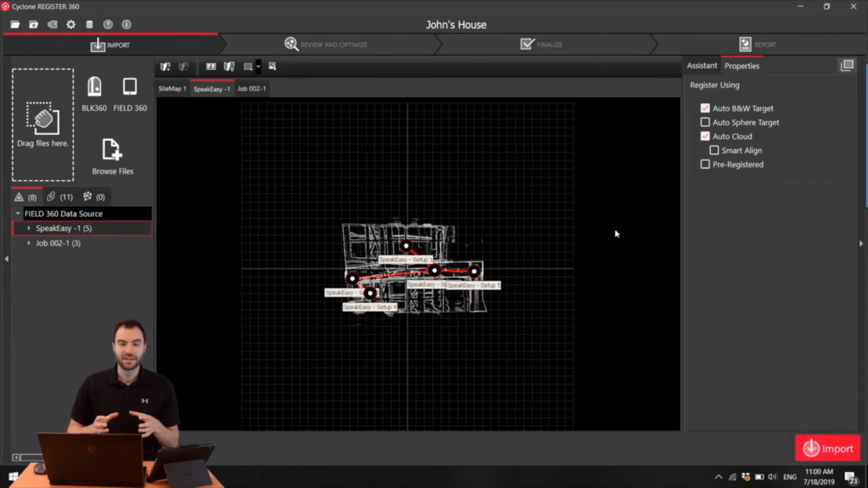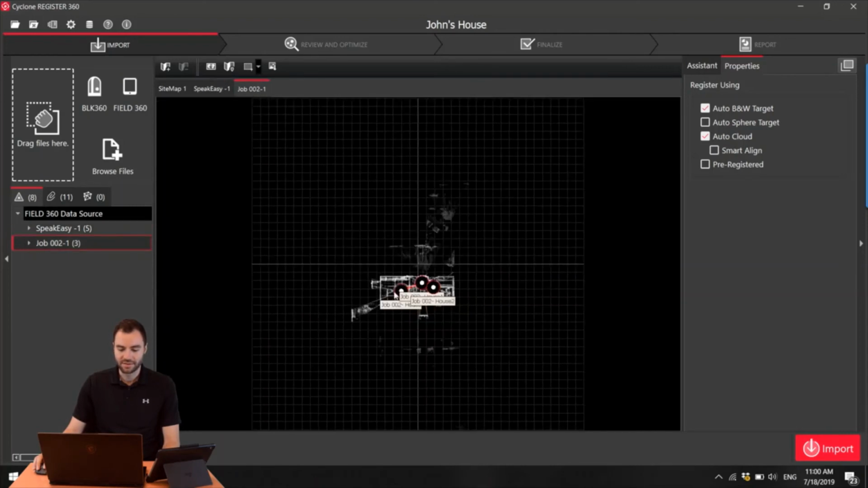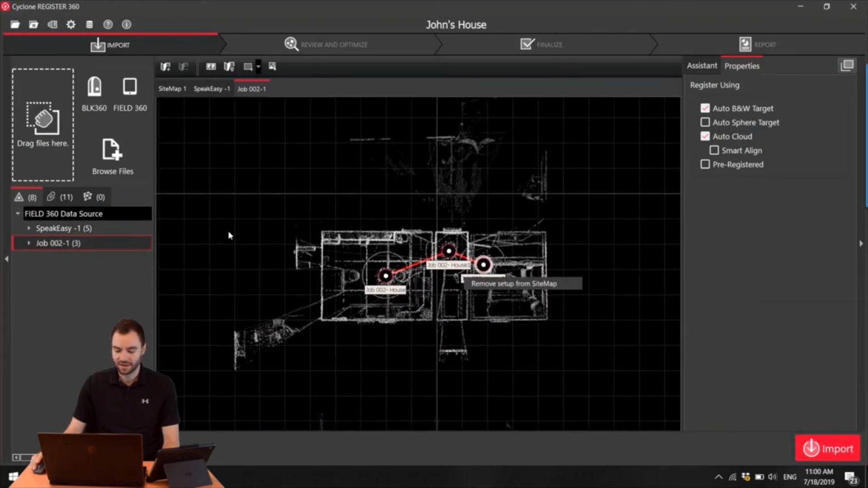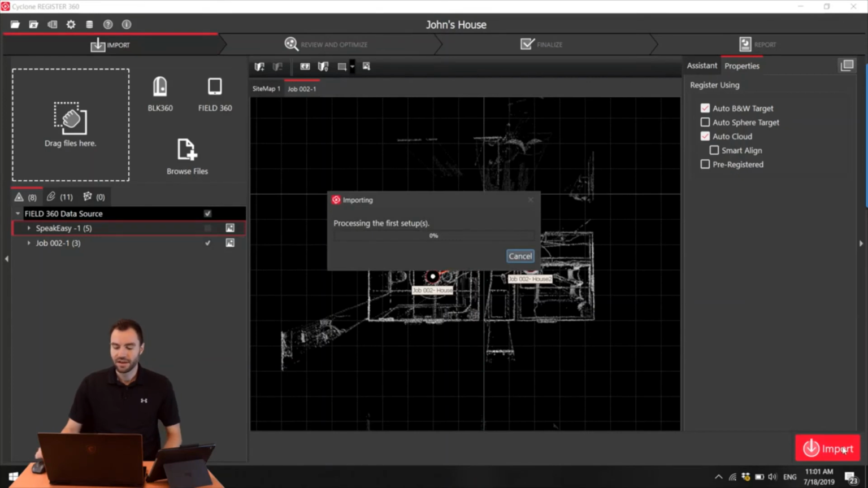So then it's going to bring in just a quick preview of each of the projects that you have on Field 360 on the iPad. So I can see that this is a job that I did earlier. And I can see over here on job 2, this is the job that I want to import today. I don't need to import the other job, so what I can do is uncheck that one. And now I can hit import. It's going to import all that data to the computer.